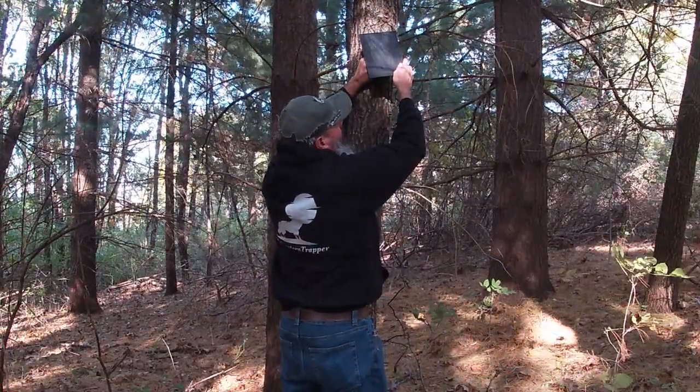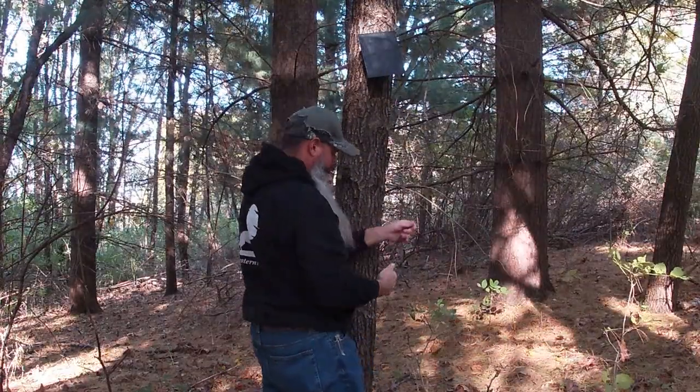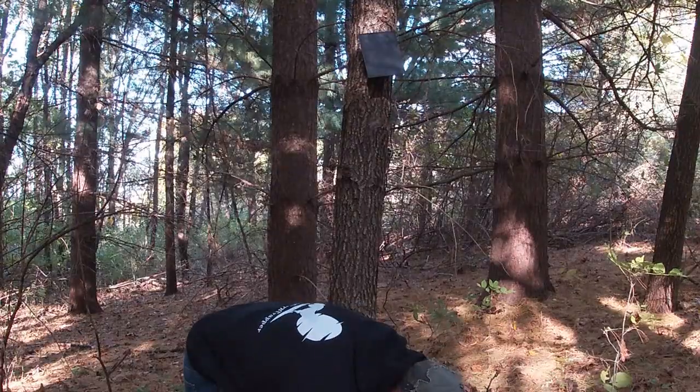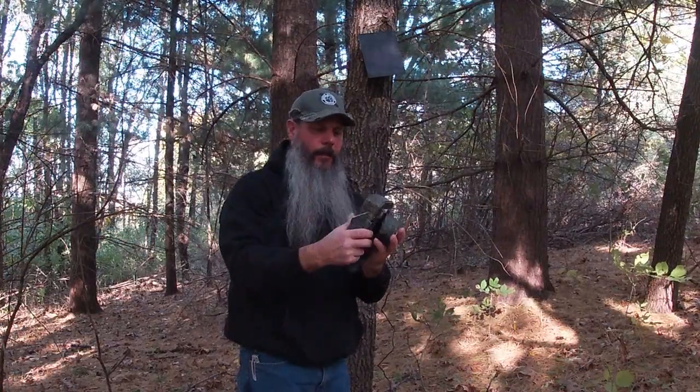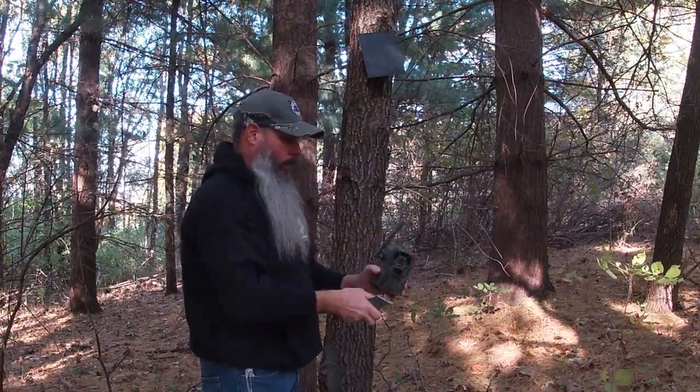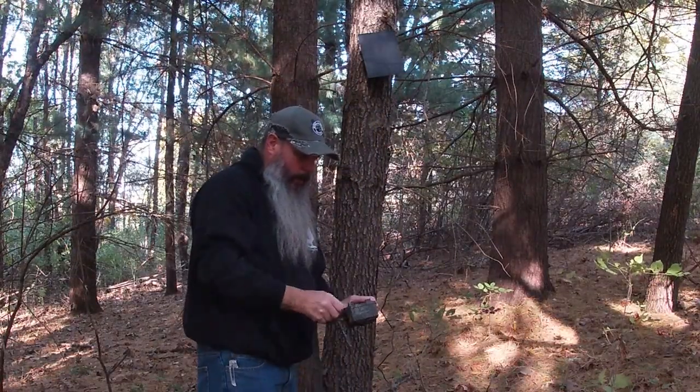Just after where it's facing the sun, you see how that sun's hitting that? I'll leave this hang down. Take this really nice, big, wide, heavy strap. I really like it. Metal buckle. Got the angled cut on it. Run that through the back.